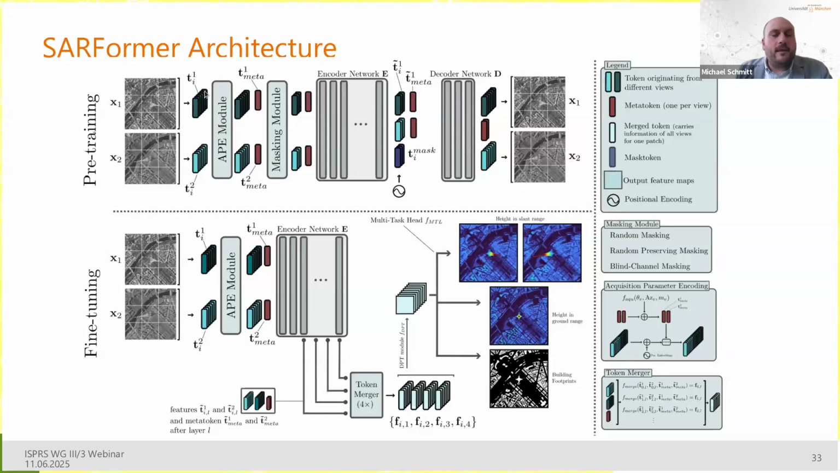and in the end they are recompiled to images. And while we have these tokens, TI, that represent the image as sequences, we have also added so-called metadata tokens that carry the meta information. So the acquisition mode, the azimuth angle, the off-nadir angle, and so on. And these tokens are then passed through different modules to be fed into an encoder network, and then to be decoded again. And what we see up here is the pre-training stage.